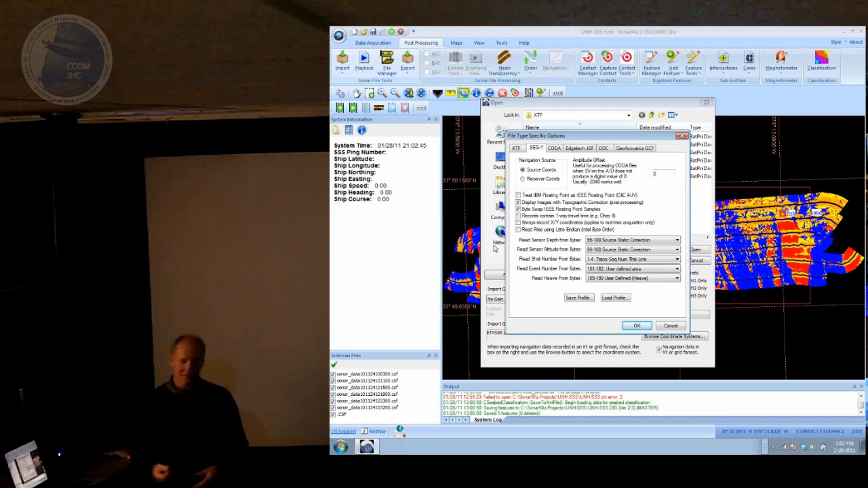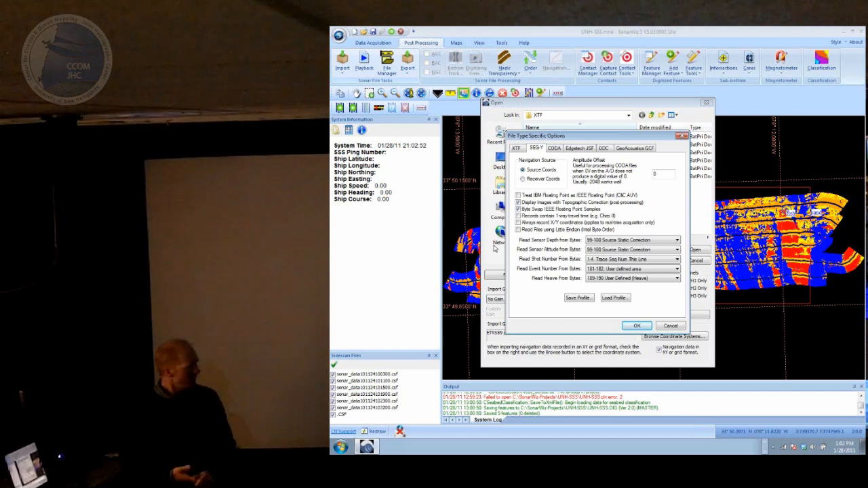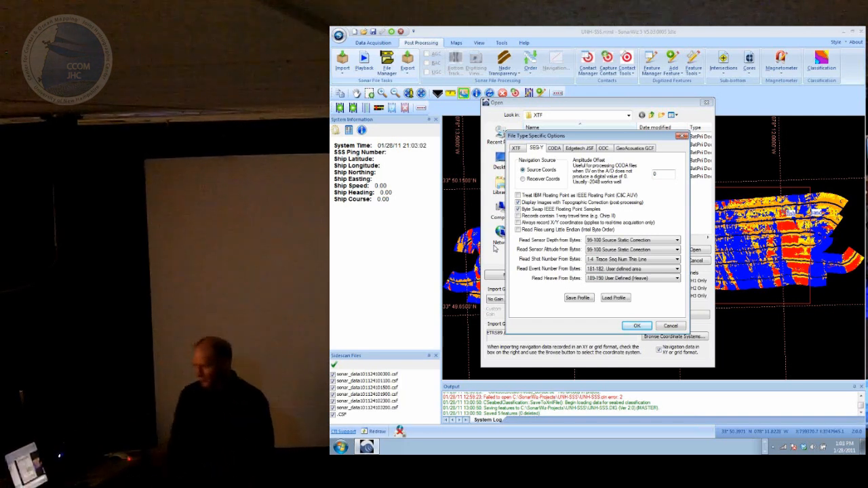What I do sometimes, I use SIOView. It's that free seg-Y viewer from, I think, Russia. That's actually pretty good, because you can look at things in there and figure out what you've got. If you get stuck and you can't import it, you come back to this dialogue and match that up with what you see in the viewer.